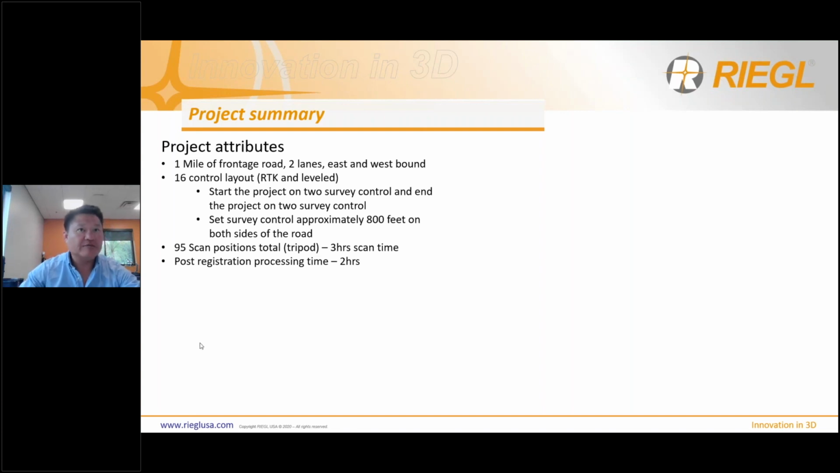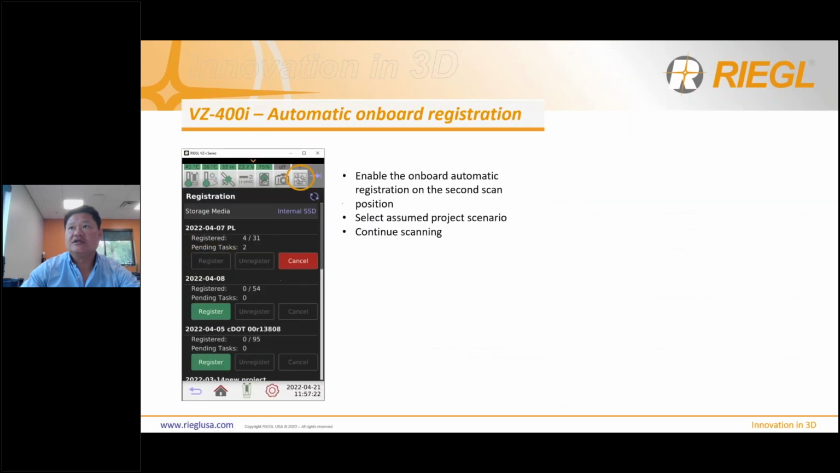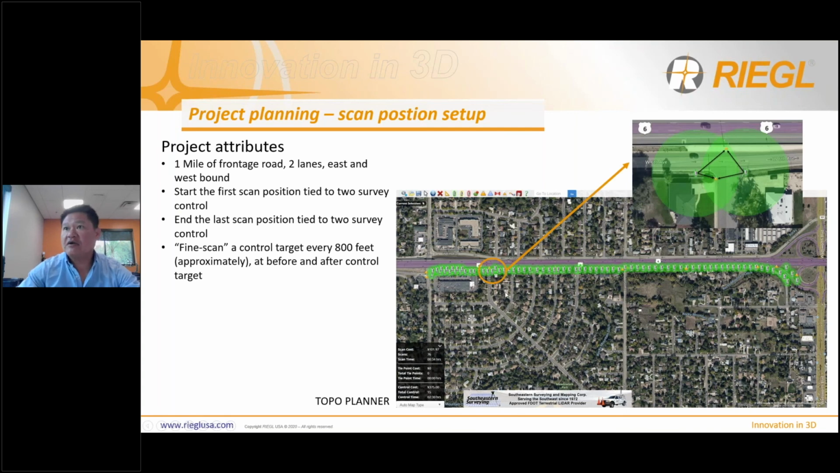So if I were to bring, let me go back to my PowerPoint, right? So let's go back over here. Yeah, for example, my first scan position, I hit those two targets, right? I scan with no targets. About 800 feet later, I see that target right there. So I hit the targets twice from each scan position, from two scan positions, that's it.